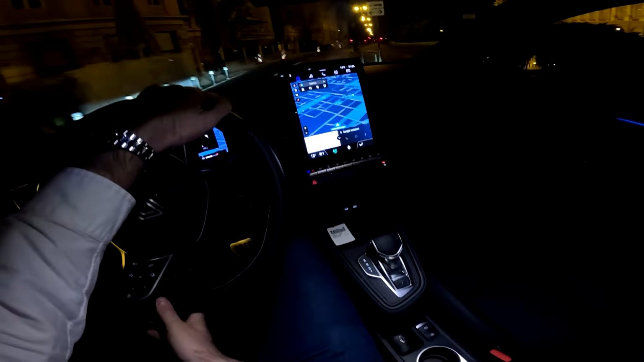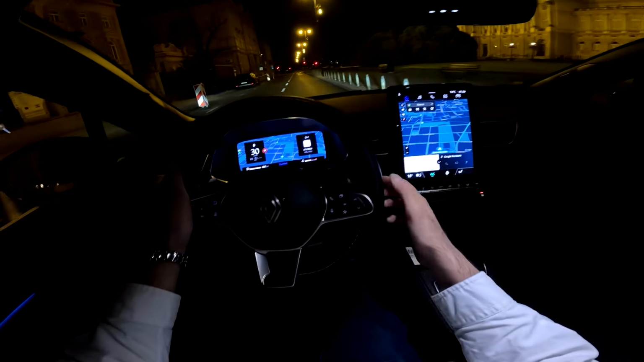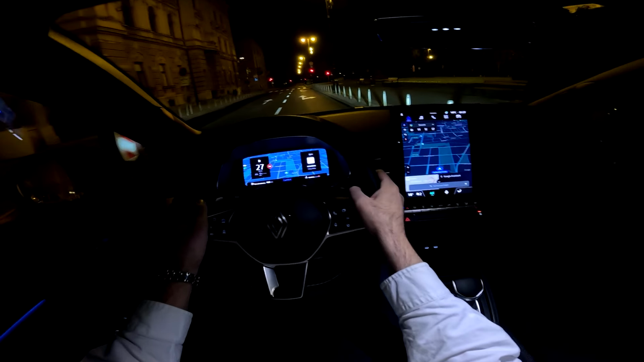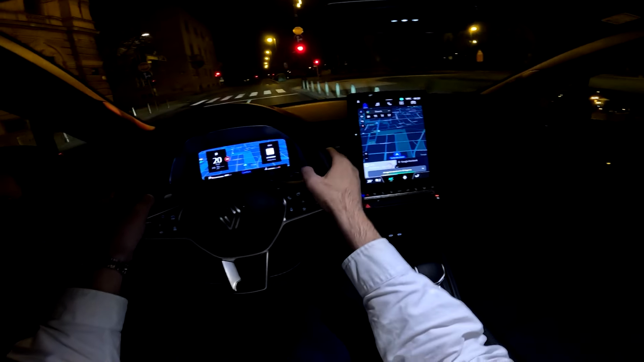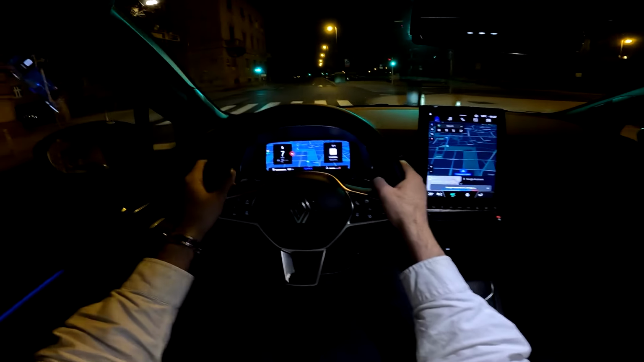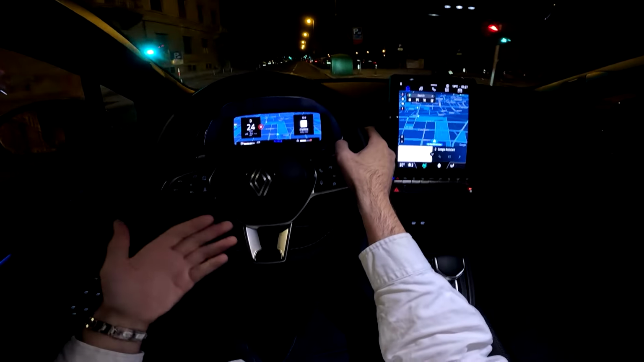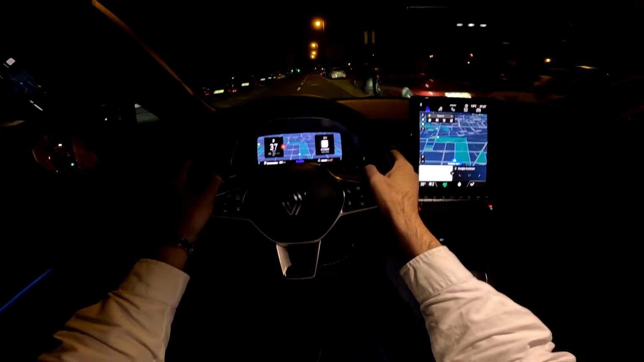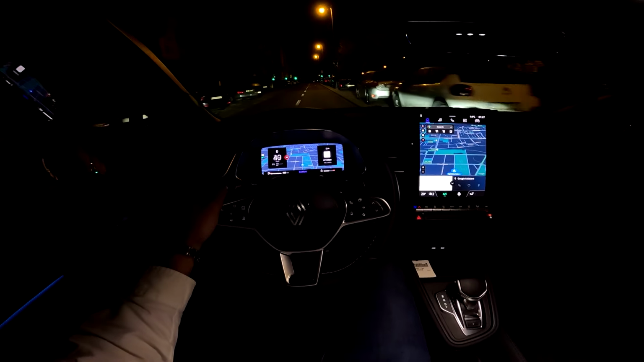And the AC is on switches, as you can see here. And you can also use the Google Assistant. For example, look at this. Change temperature to 20 degrees. Okay, changing the temperature to 20 degrees. So there we go, you can use it like this. Also you can change the driving modes, for example, and do various things. So again, big thumb up from me. Such a nice and advanced technology in this car.